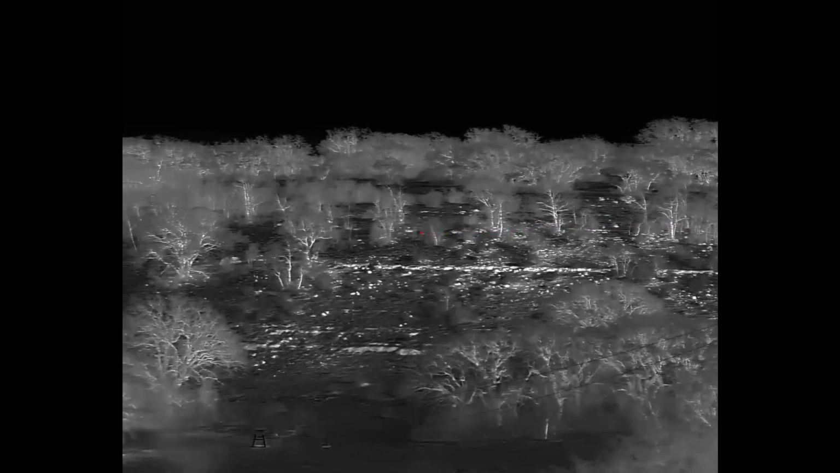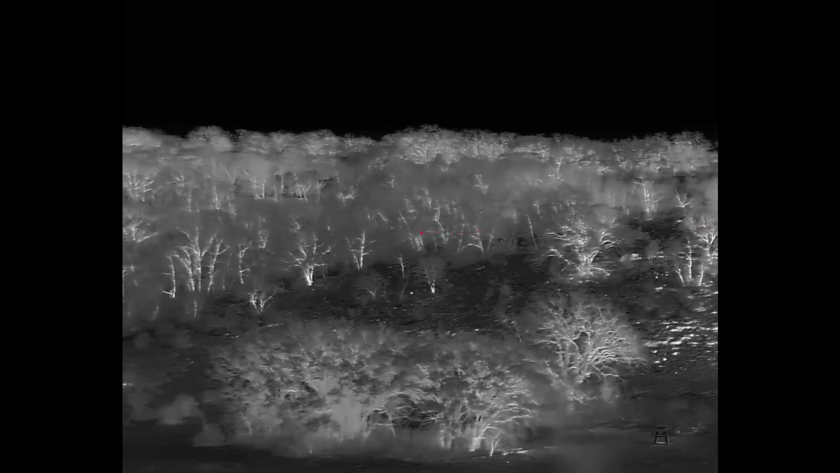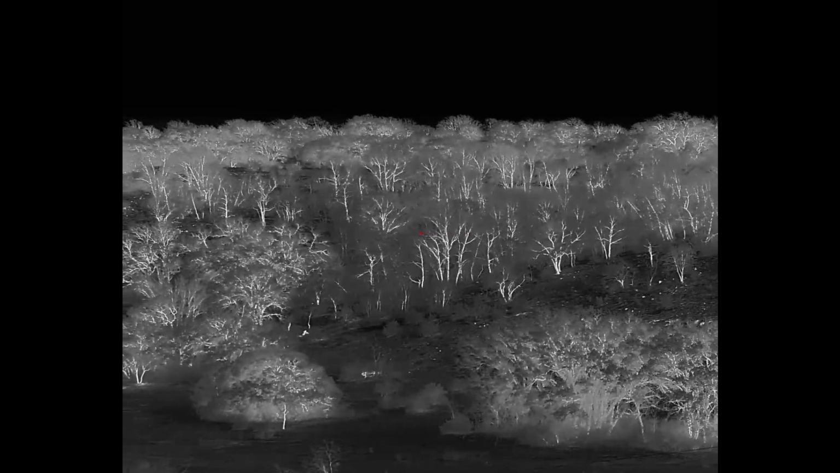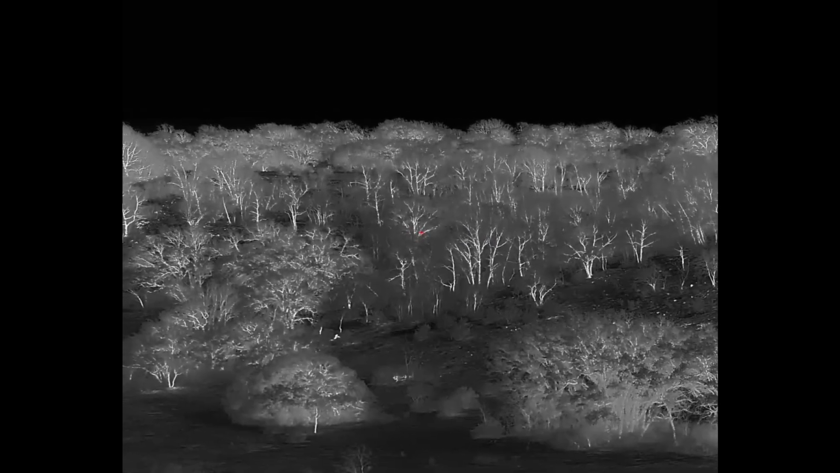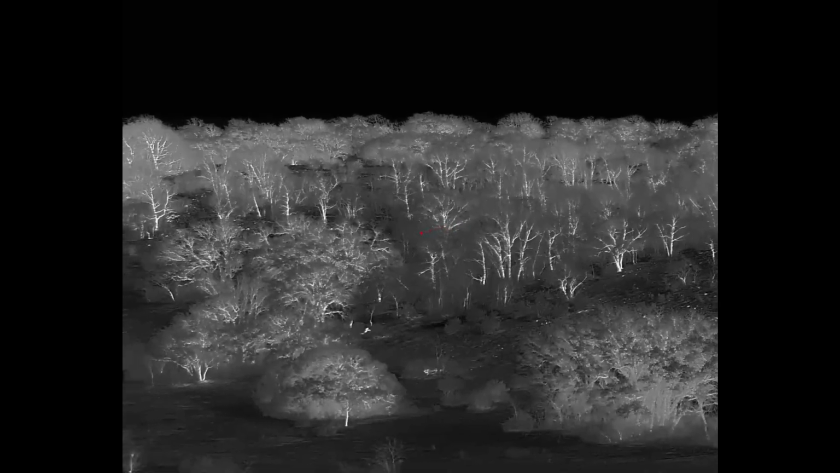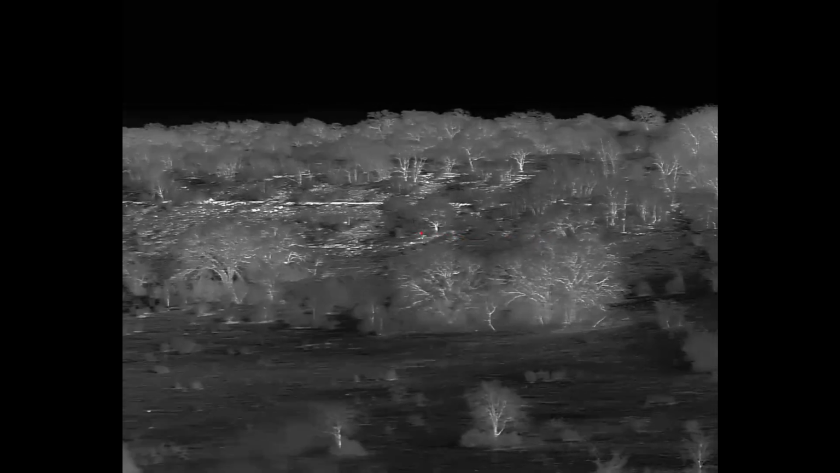Now let's talk about the internals. So this has a 2.0 base magnification, which honestly I think was the perfect base magnification for this. Because if you need to magnify up, then you're going to be at 4.0, and that's going to give you 640 resolution.